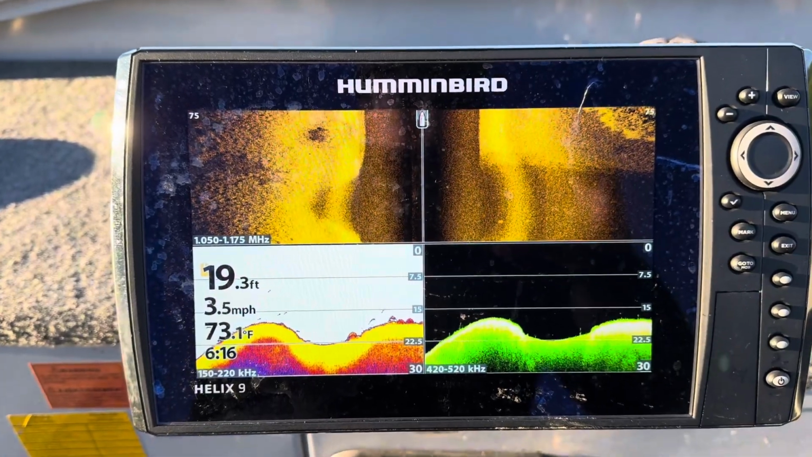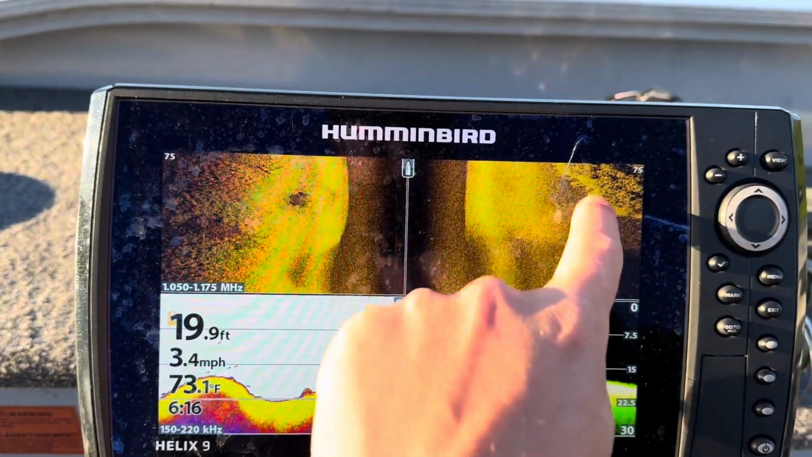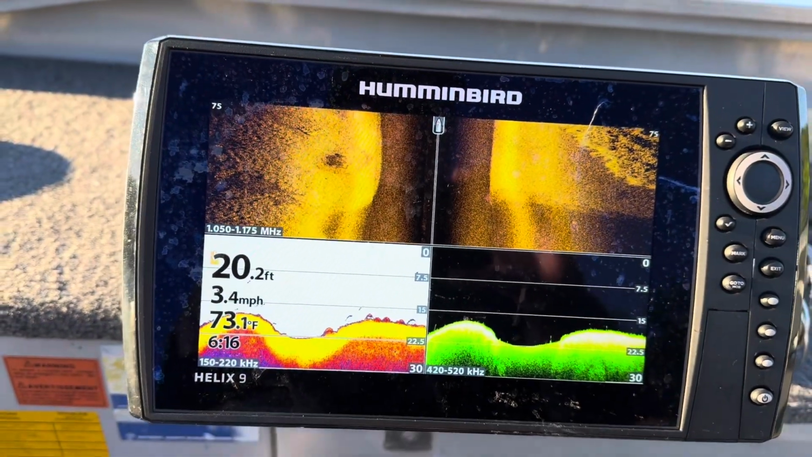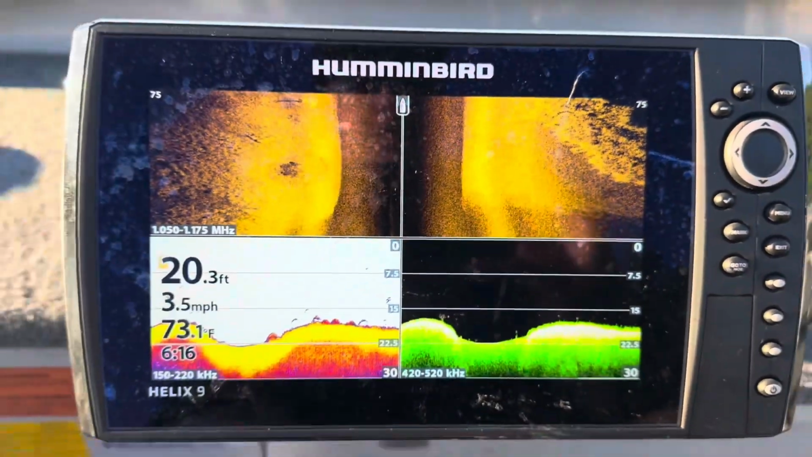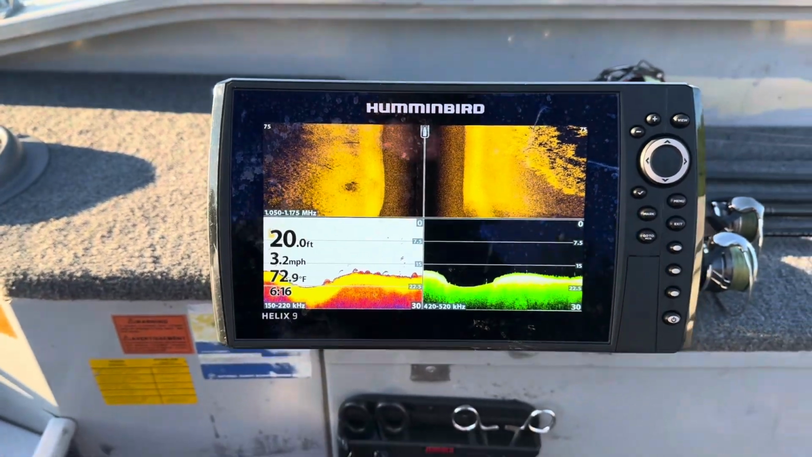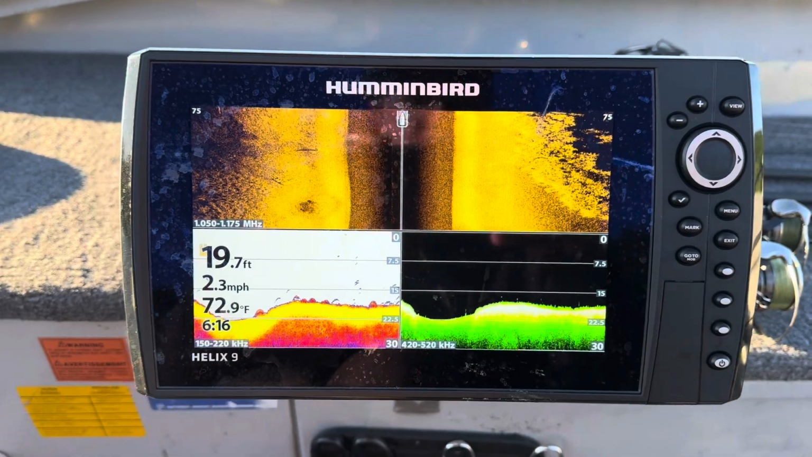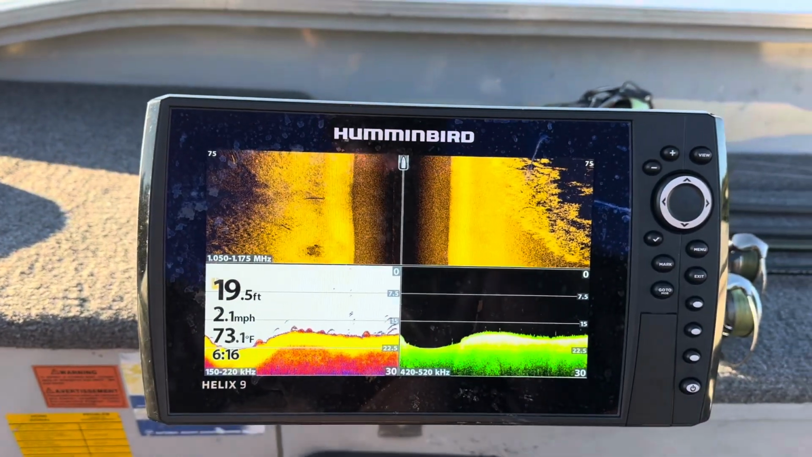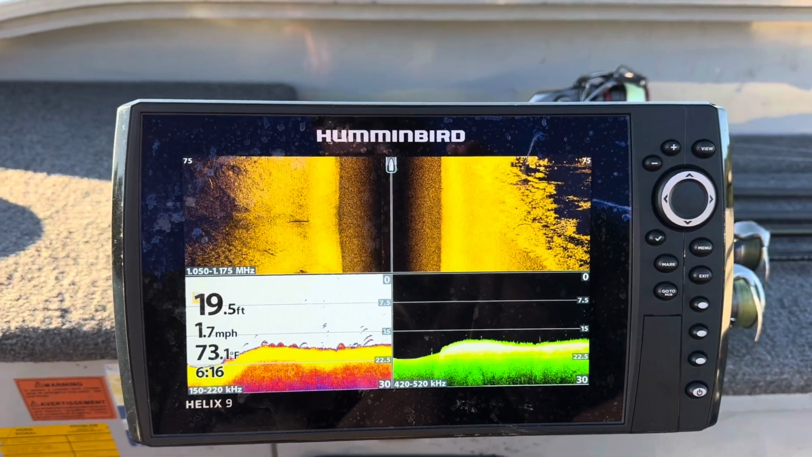We're just going to idle the side imaging on it first and find our weed line. Right there's our weed line. Possible fish down there. But right there's your weed line. This lake, it's typically between like 15 to 25 feet of water, but your lake could be 4, 5, 6, 10 feet of water. Some places deeper. Now that we found that edge, we will start picking away at it.